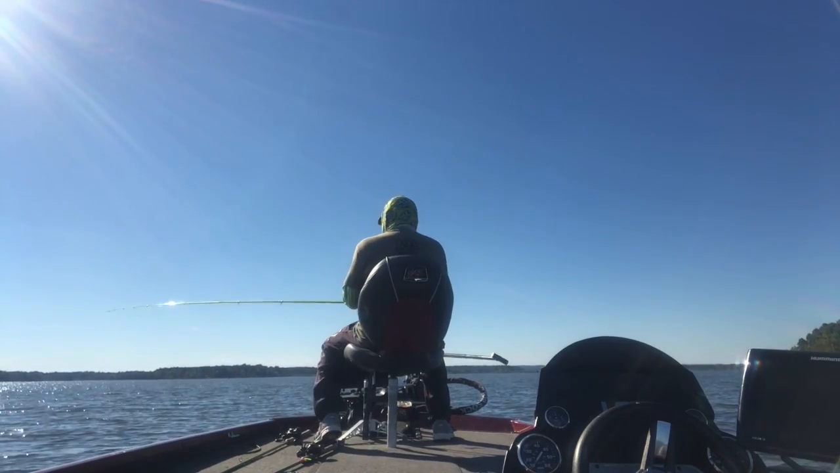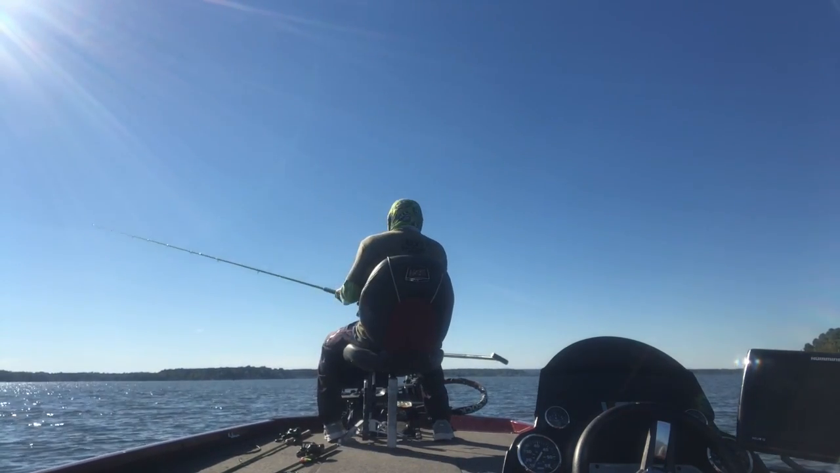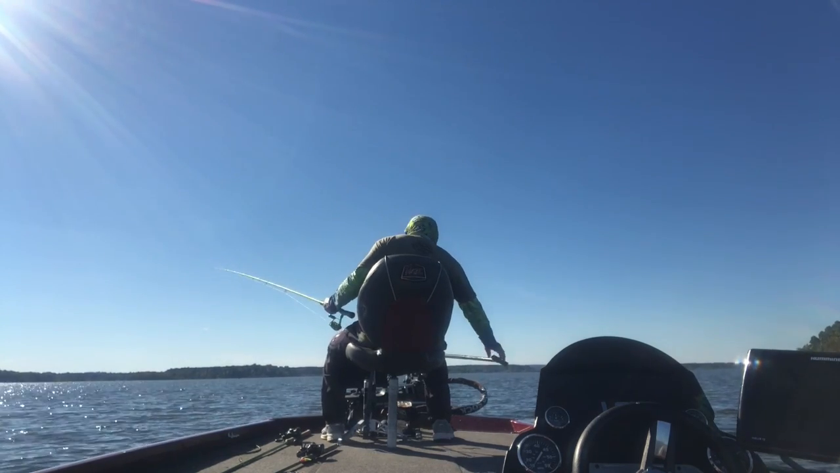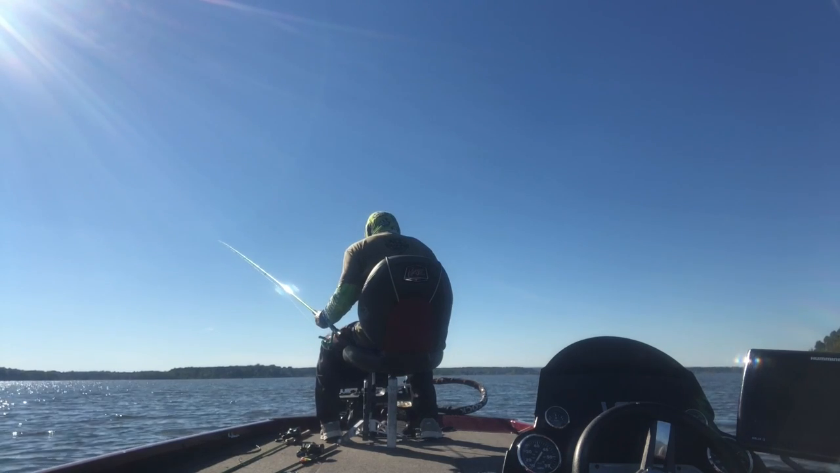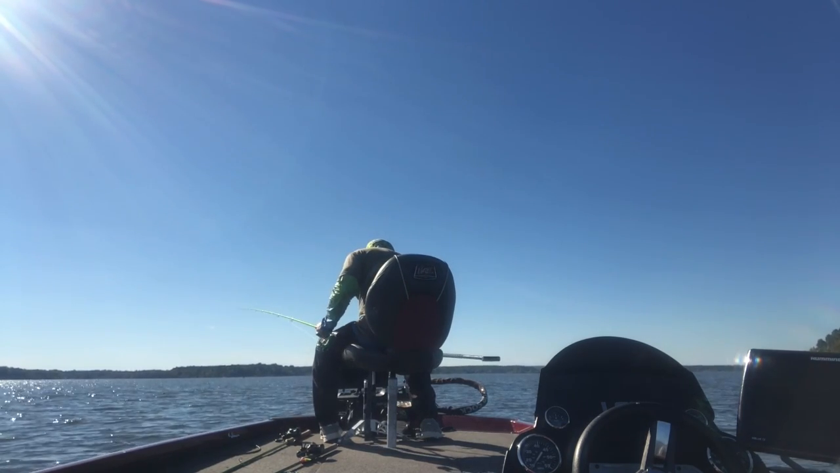More times than not, if you can get a drop. He came right under the boat, right under the troll motor. He wasn't scared. I waited till I picked him up on the other side, and fortunate to get a good drop on him.